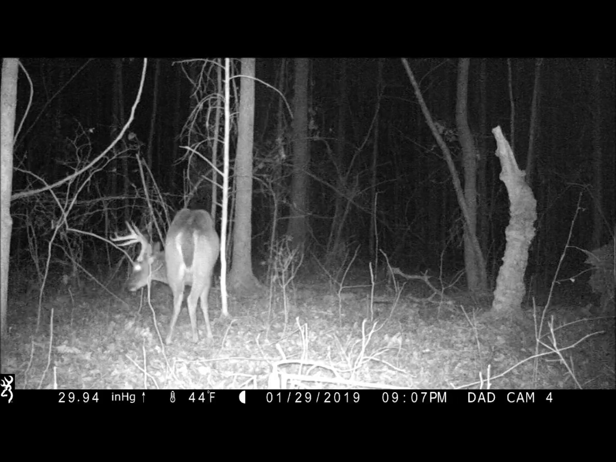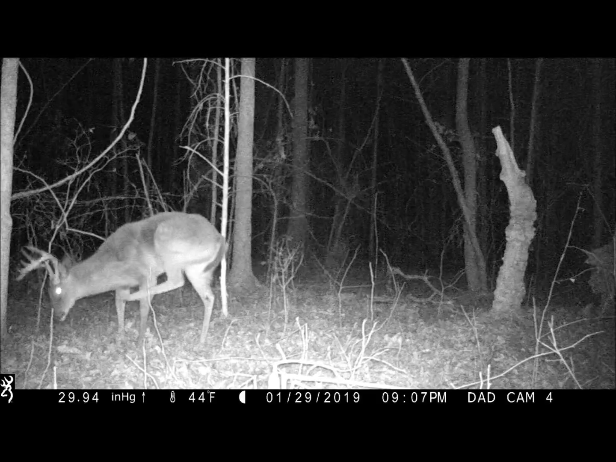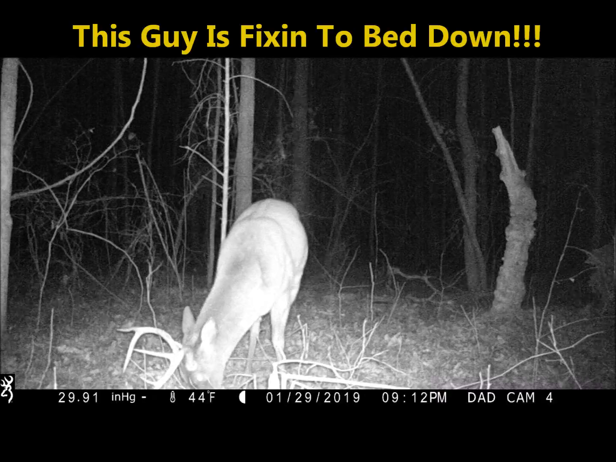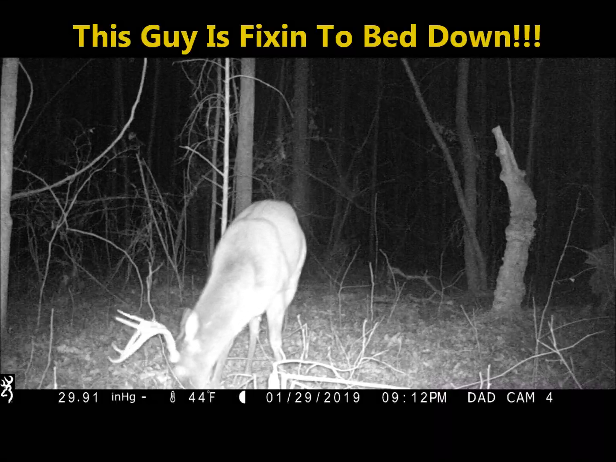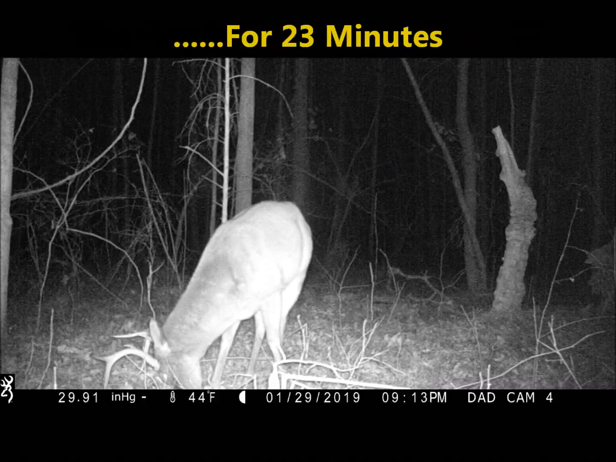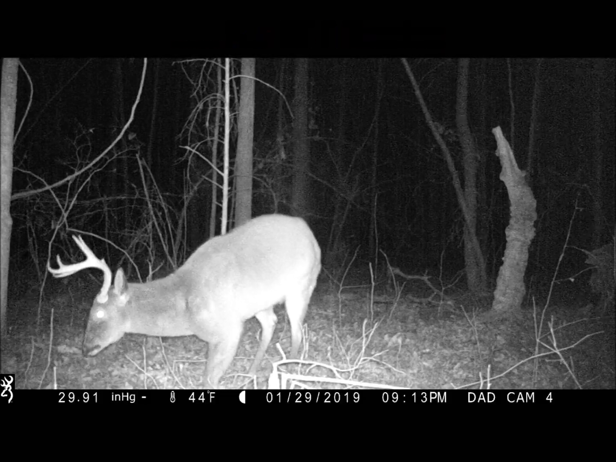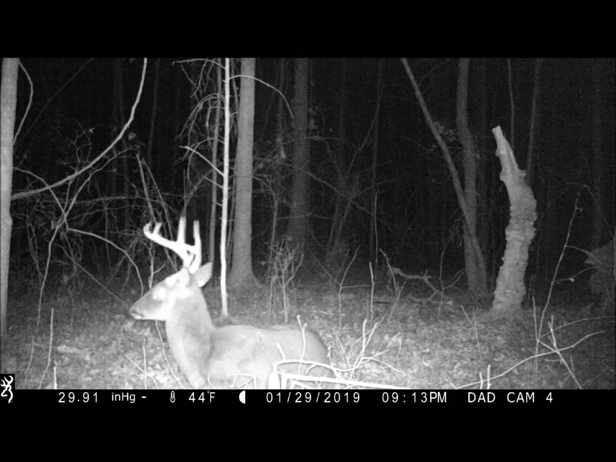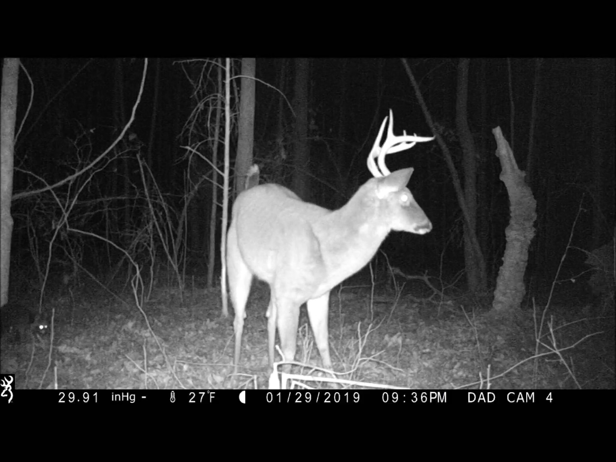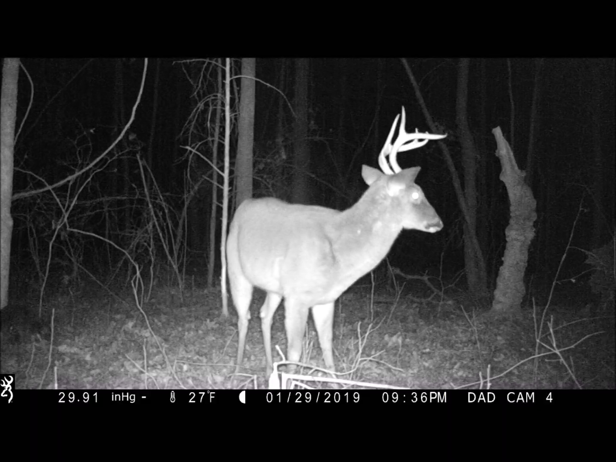You're going to see here in just a minute, he is going to bed down right there in the middle of the corn. Now the camera catches him laying down and getting up, but for 23 minutes it don't do anything because he don't move. I'd like to get a little of that, but it just didn't take it. There you go. Had to relieve yourself a little bit.